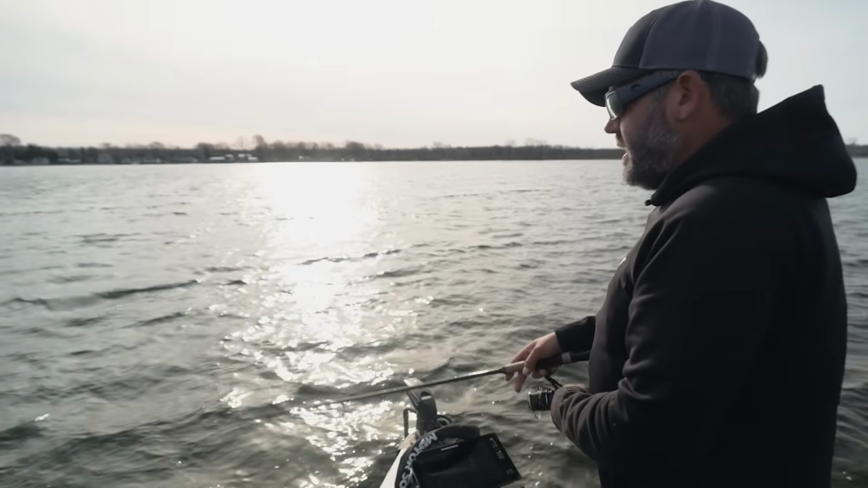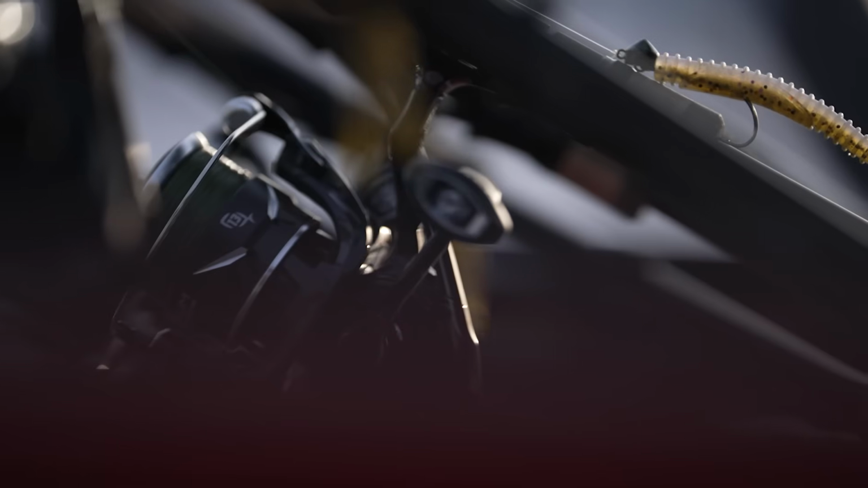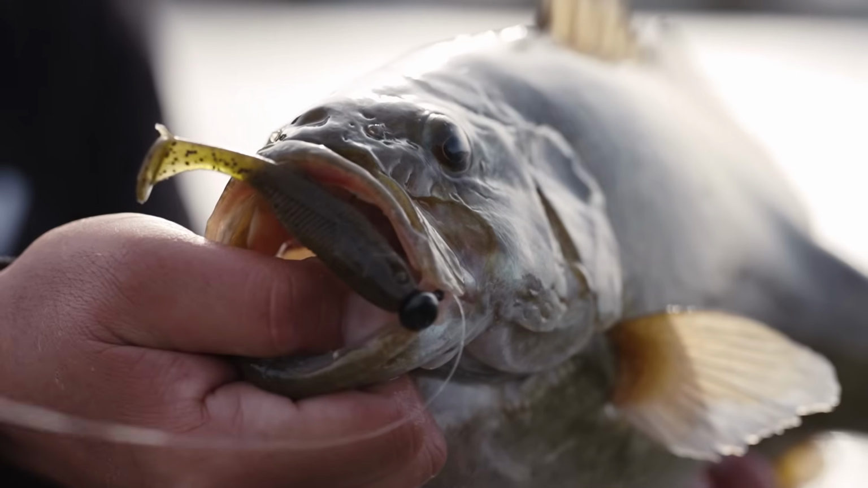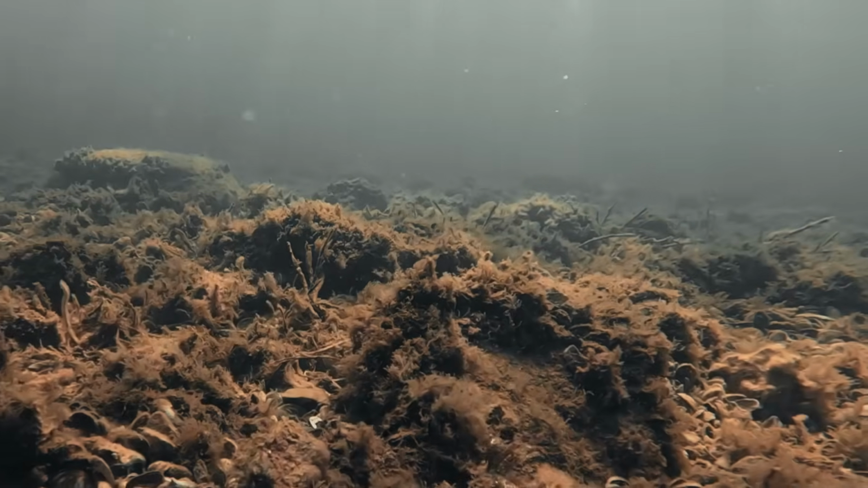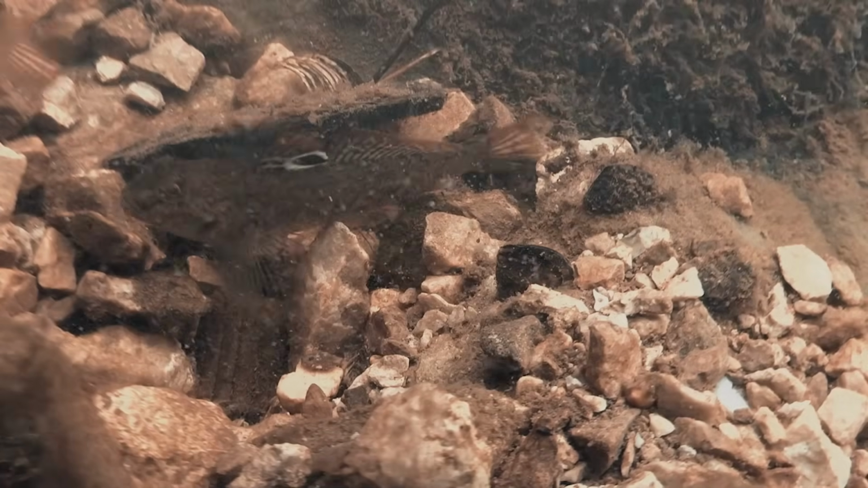And when they get on the goby deal, I mean, a lot of green pumpkins, green pumpkin, purple flecks, stuff that actually looks like a goby, from 3-inch swim baits like this Mayor to small tubes to Ned rigs. These are all key baits to imitate a goby and trigger those fish into biting.